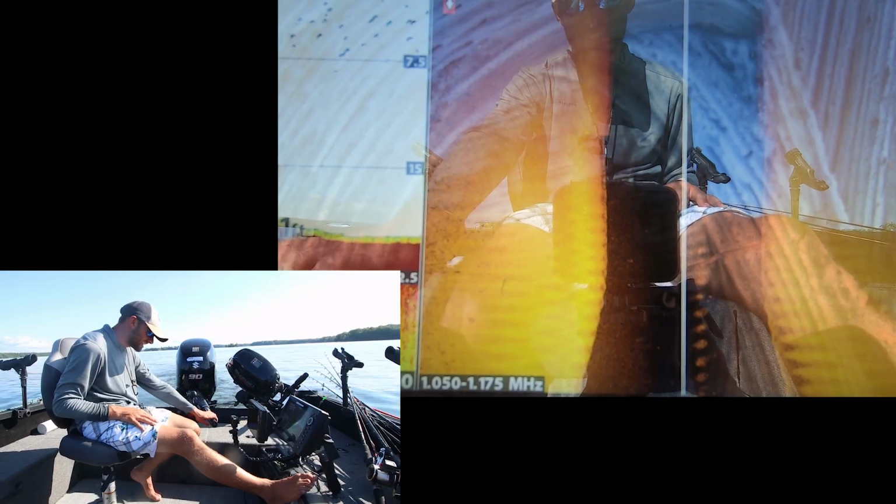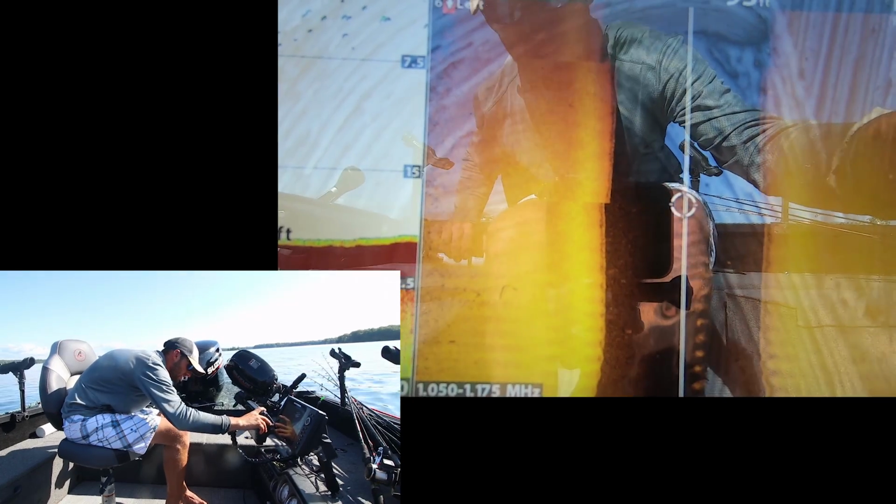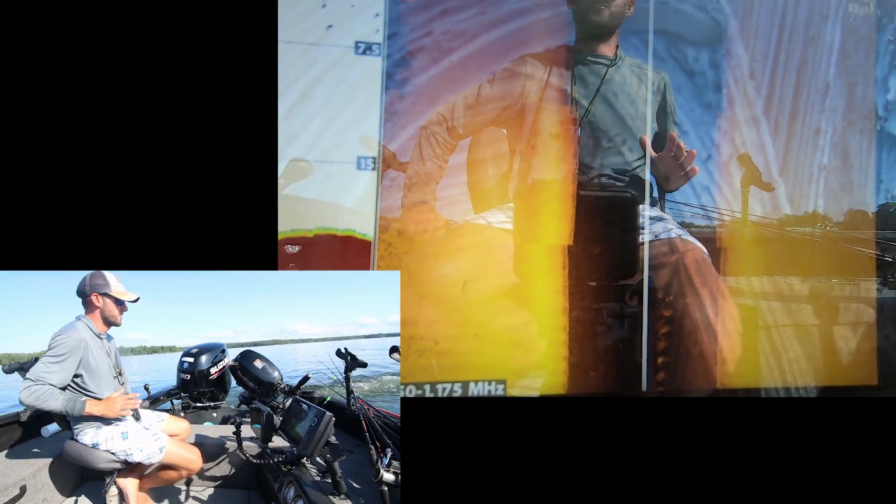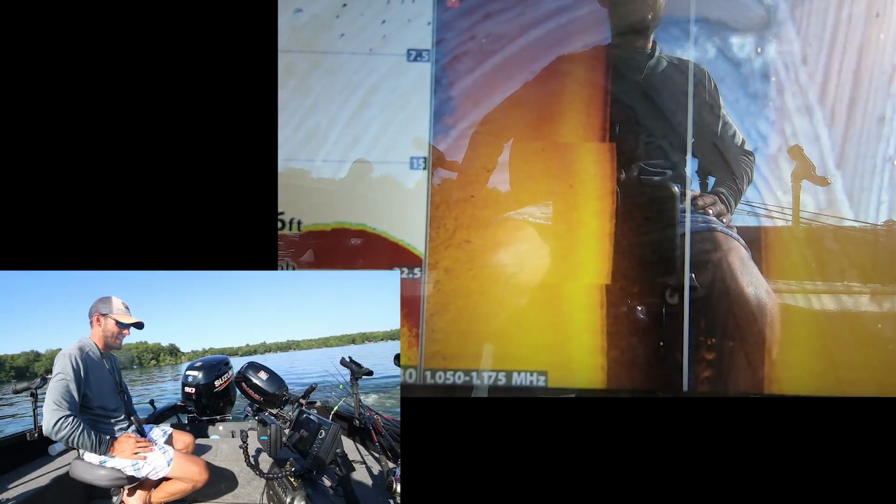I'm gonna go back to my side imaging here. I'm not seeing a whole lot right now. Actually, a couple more out to the left over here, so I'm gonna kind of hook back through. And this is the biggest fooler, where I spent basically driving around for hours looking for fish. It's just that I'd see like one over here, two over here, and I couldn't really connect the dots.